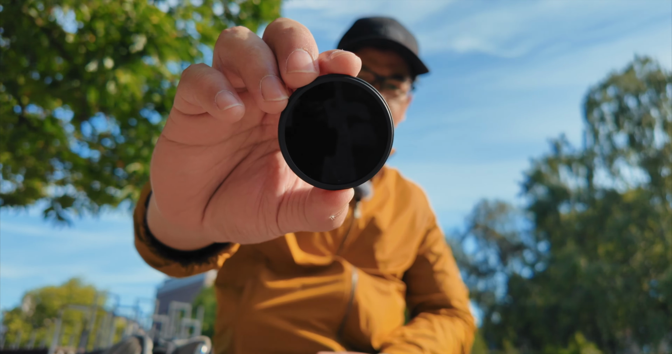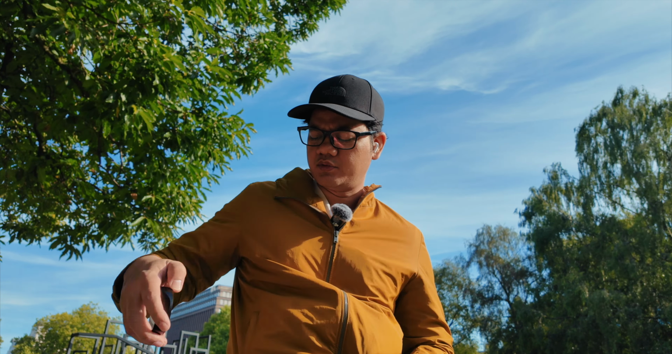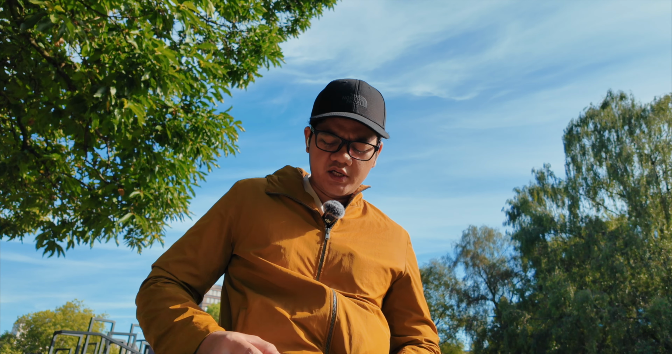Another way is to convert your full spectrum sensor. You send it to a shop, and they will convert the sensor, because every single CMOS sensor that I know of has an IR filter on top of the sensor itself, because a typical CMOS sensor is actually much more sensitive than people notice. But that is a permanent fix, whereas this one is much more flexible, because you can just put the filter on and take it off the top of your camera.